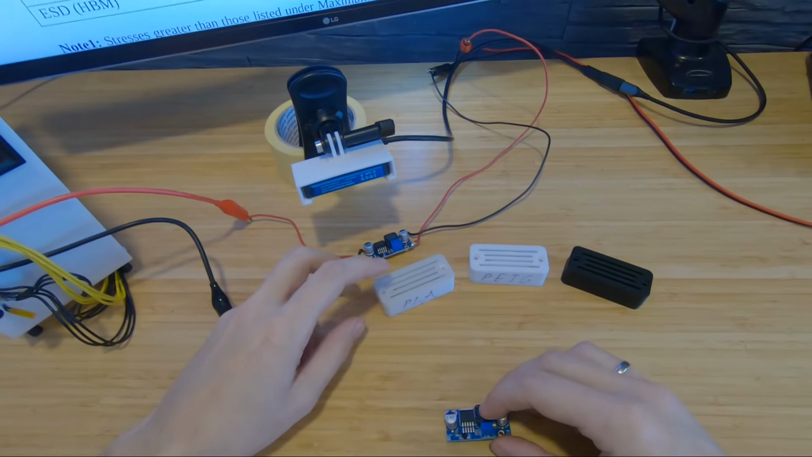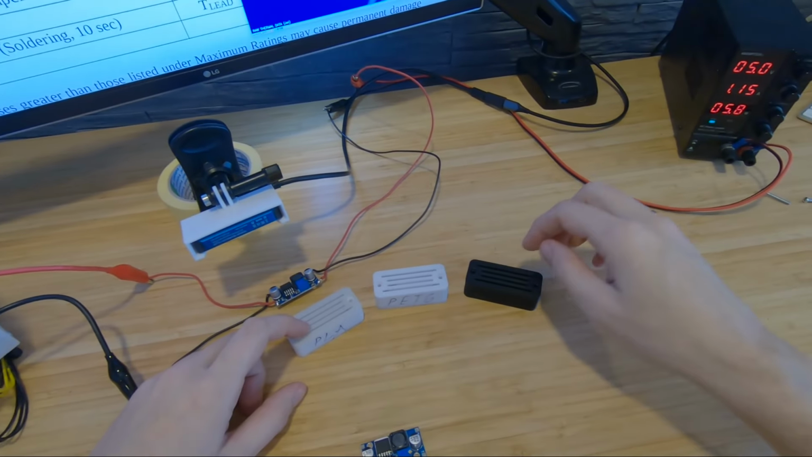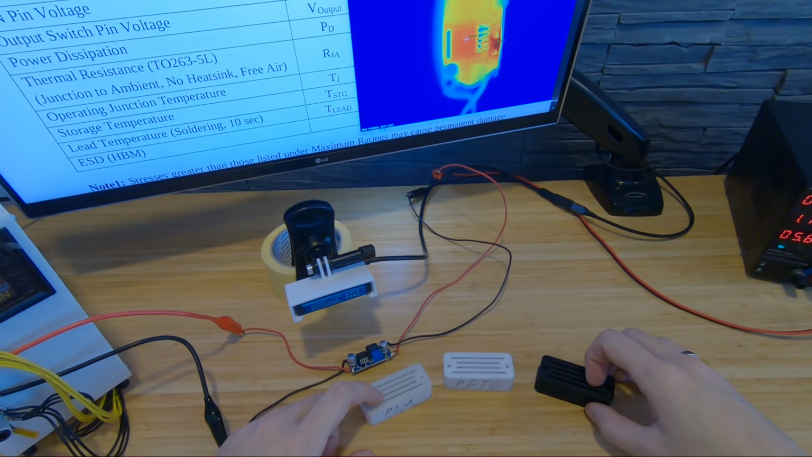And we'll test the most popular case on Maker World with PLA, PETG and ABS, how they hold on to it. So let's get into it.